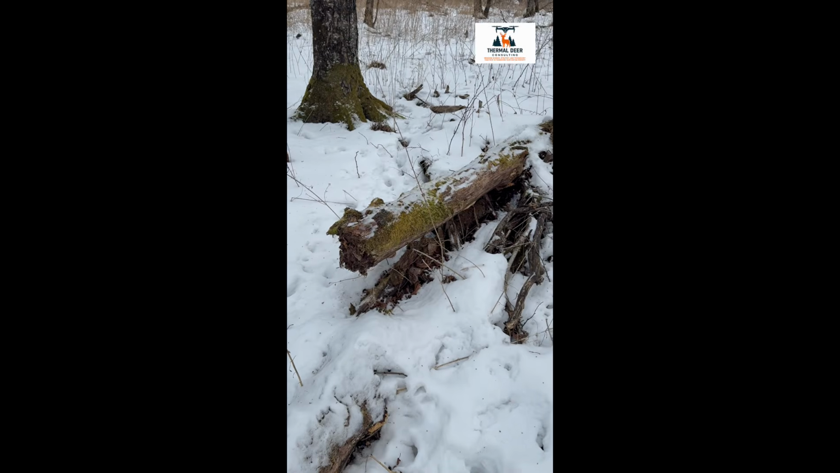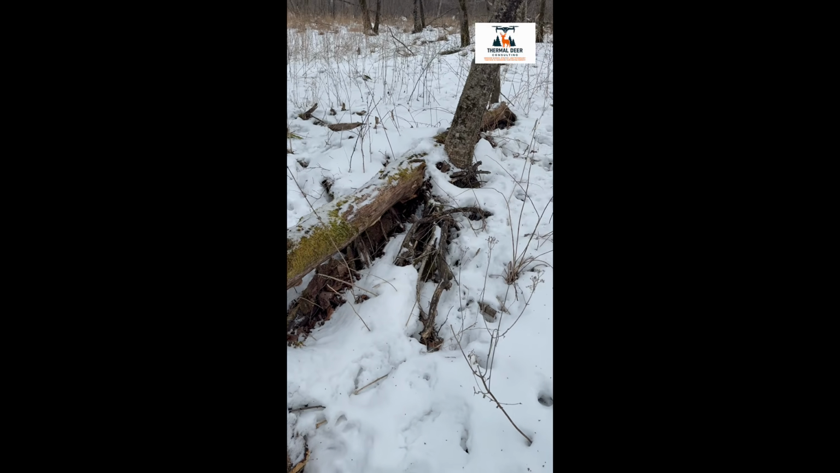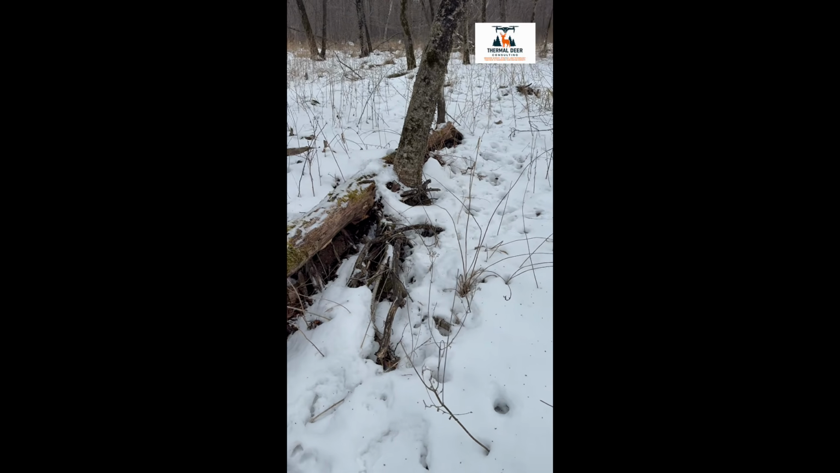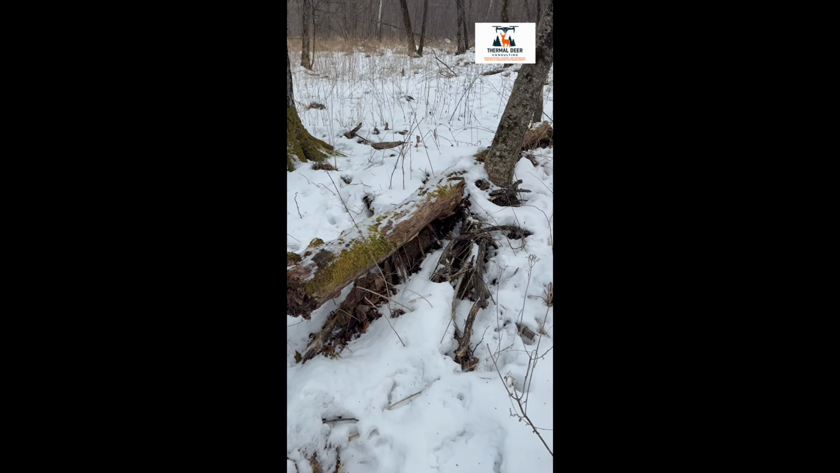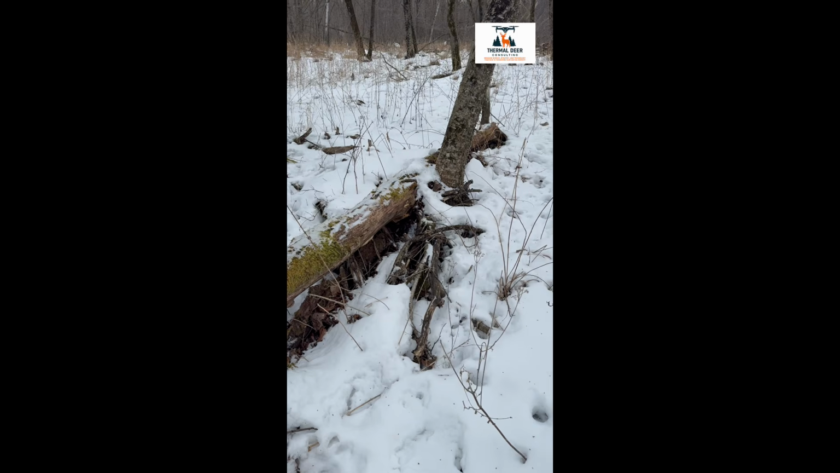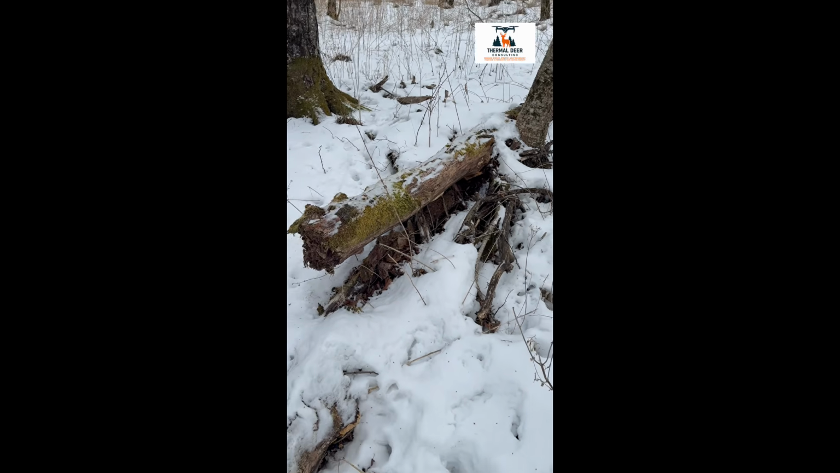Approximately a month ago, our thermal drone captured two surviving bucks actively feeding on a fallen log. Today, we're visiting that exact spot. As we approach the log, the deer sign is obvious. The tracks are clear in the snow, but the intent of those tracks would have been completely overlooked if it wasn't for our aerial evidence.